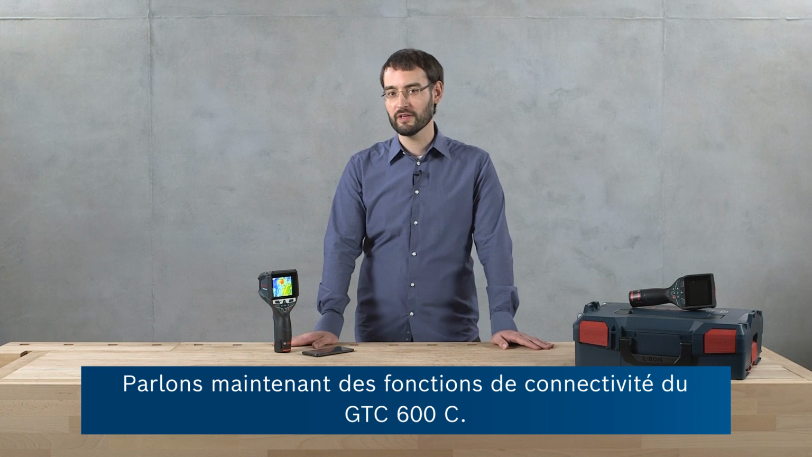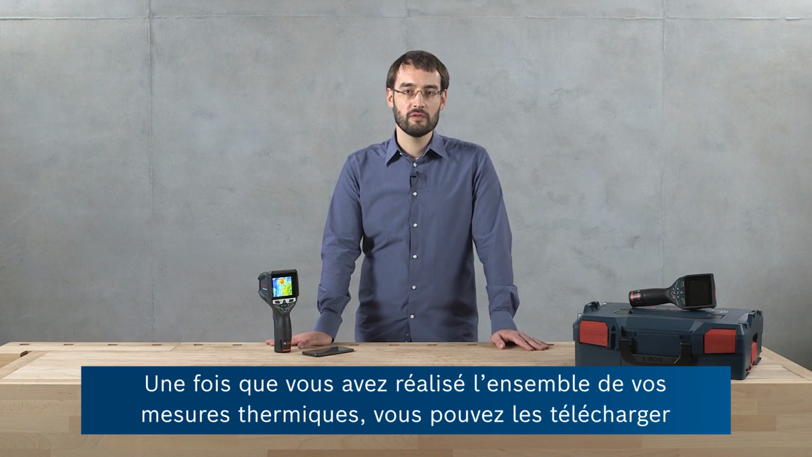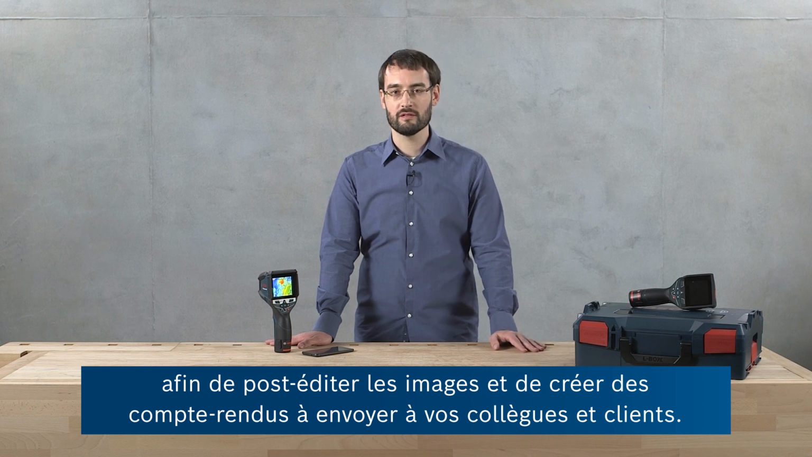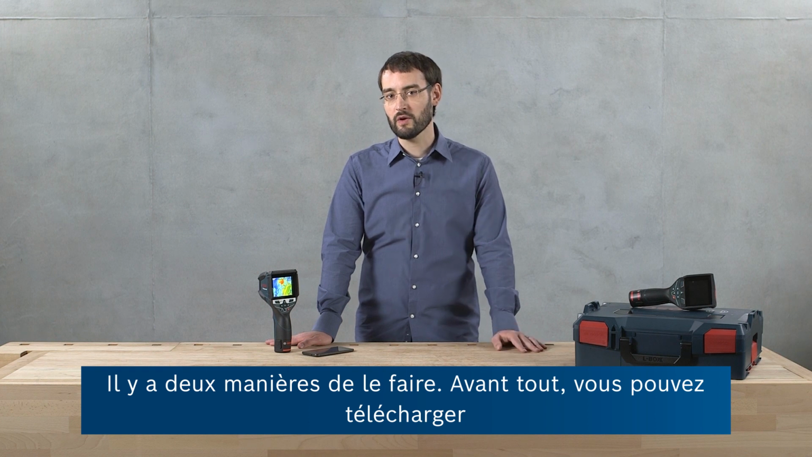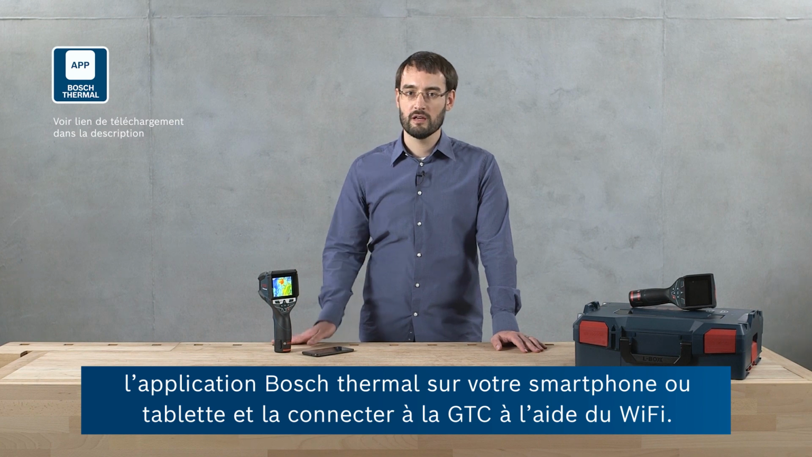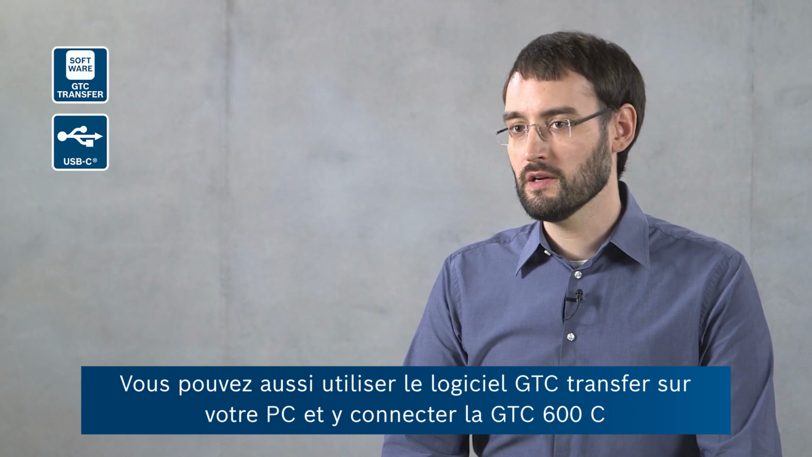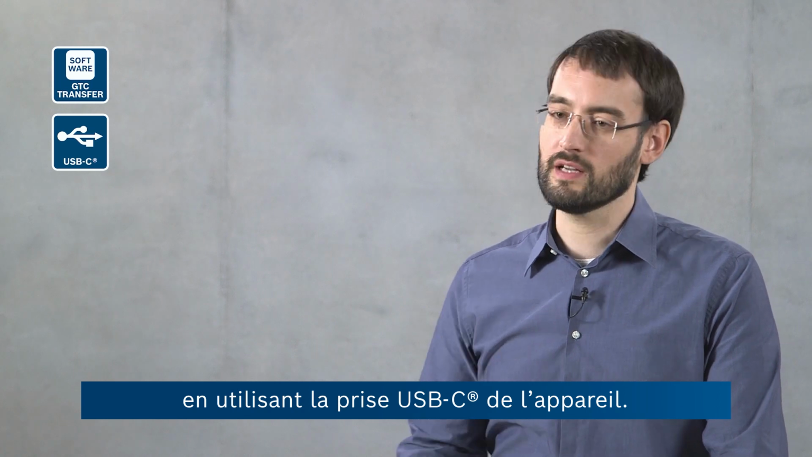Now let's talk about the connectivity features of the GTC 600C. Once you've taken all of your thermal measurements, you can download them in order to post-process the images and create reports and forward these to your colleagues and customers. And there are two main ways to do this. First of all, you can use the Bosch Thermal app on your smart device and connect it to the GTC using Wi-Fi. Or you can use the GTC transfer software on your PC and connect it to the GTC 600C using the device's USB-C connection.